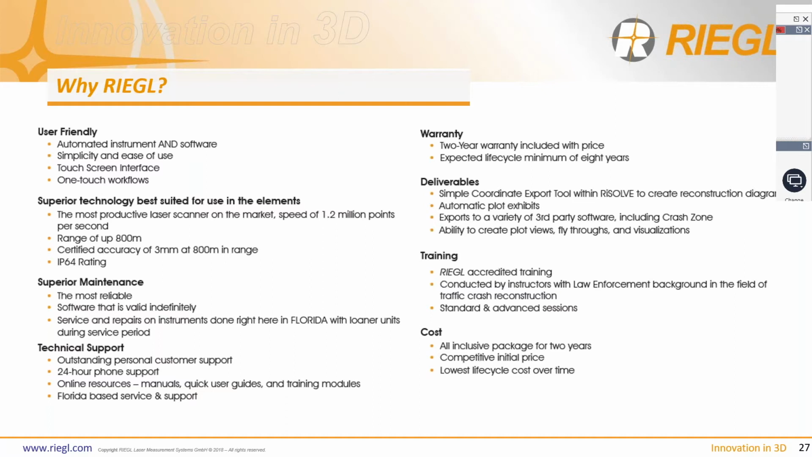Deliverables, you have a variety to choose from when it comes to RISolve. You have your plot views, you have fly-throughs, you have visualizations, you can export to other forensic third-party software if you need to do any extra processing from there.